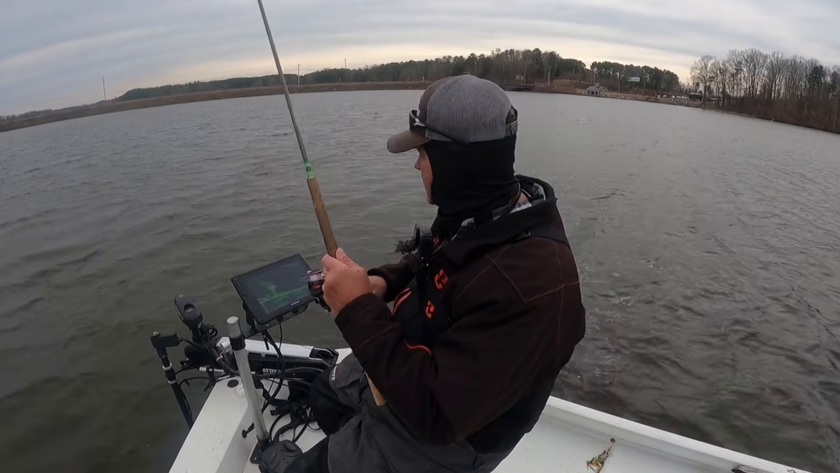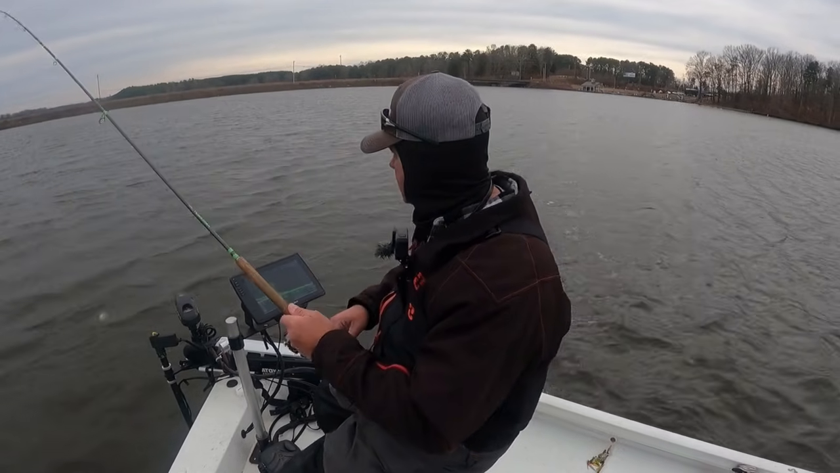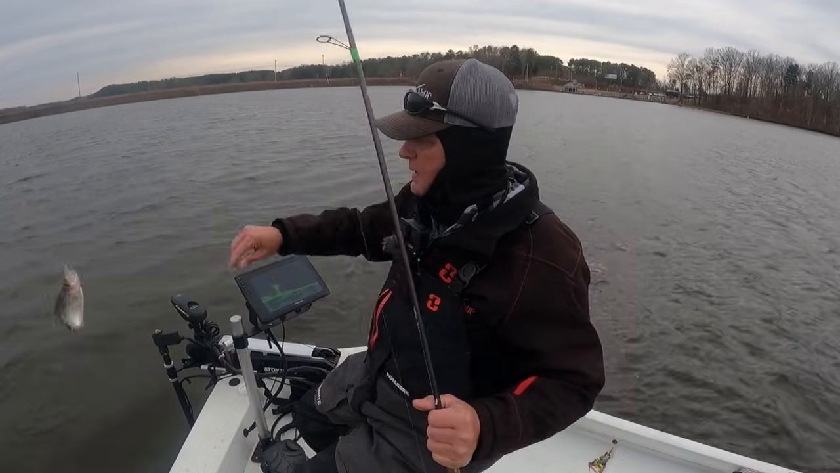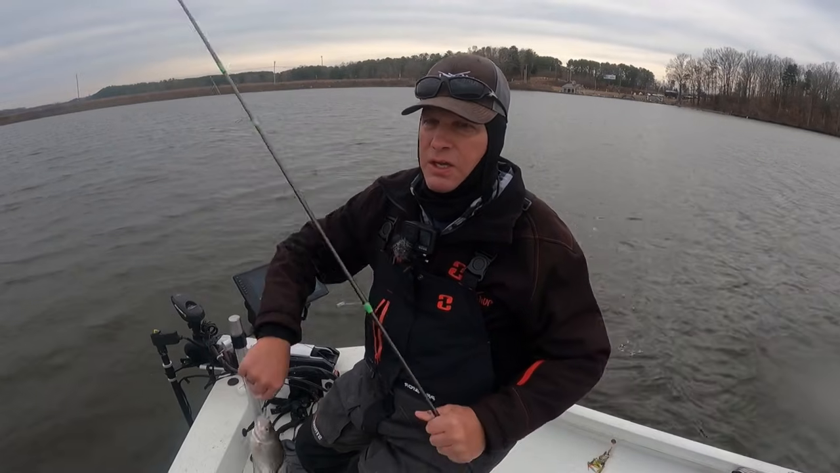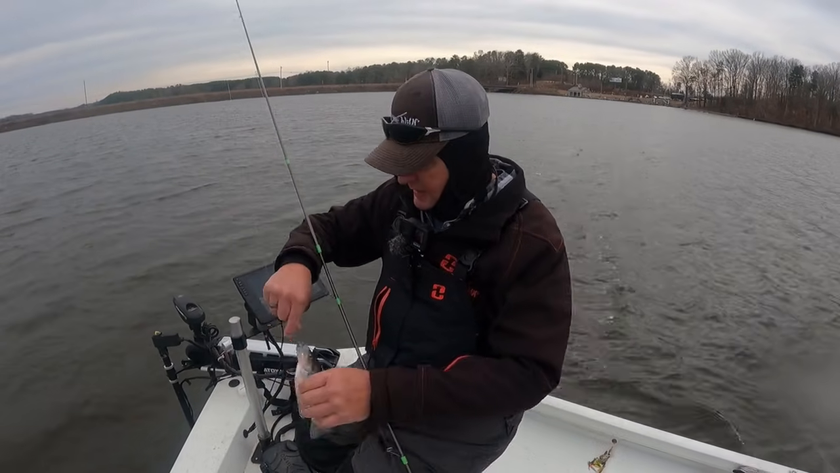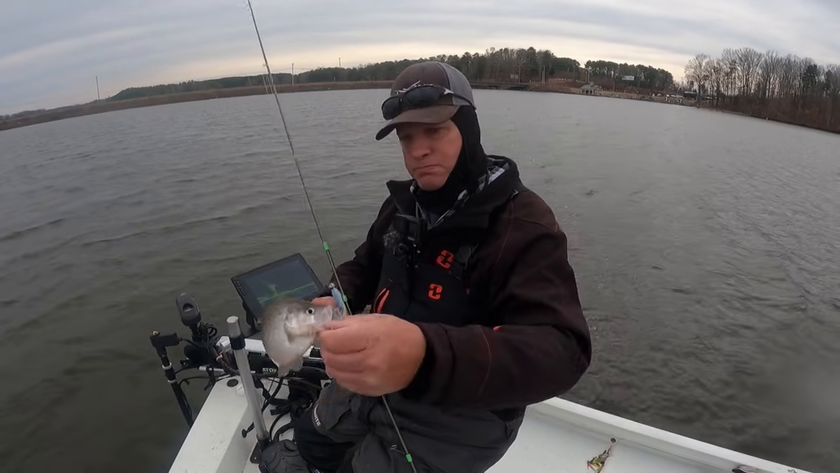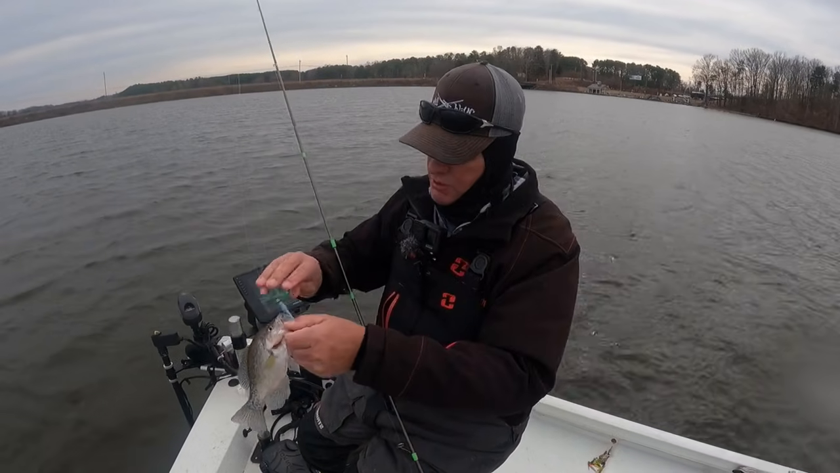There he is. Another one right there. It's a little bit better, I believe. He looks like a cookie cutter right there. Got the same size. Caught him on that blue LC shad.